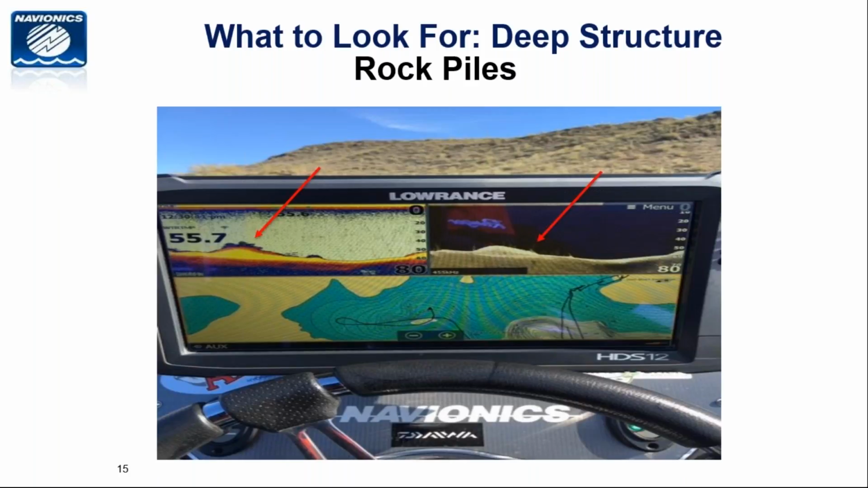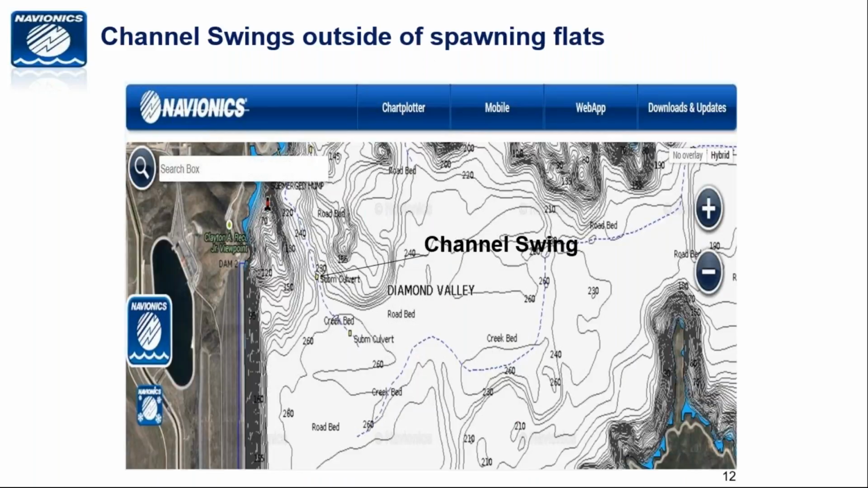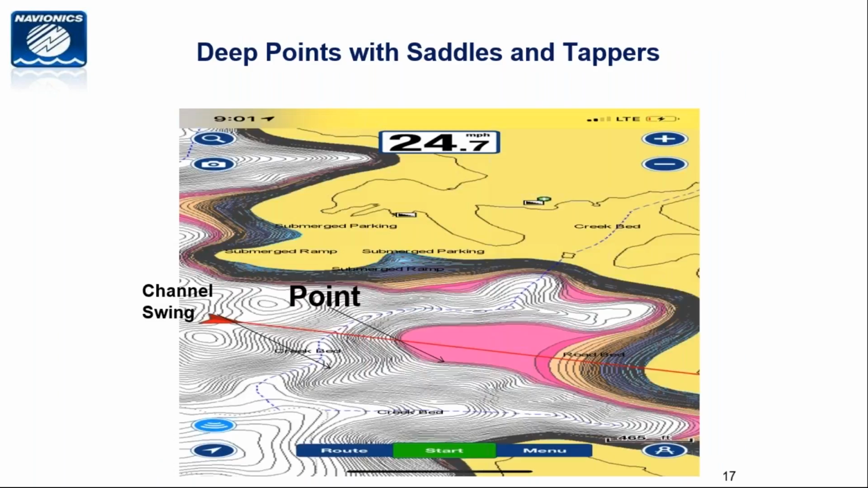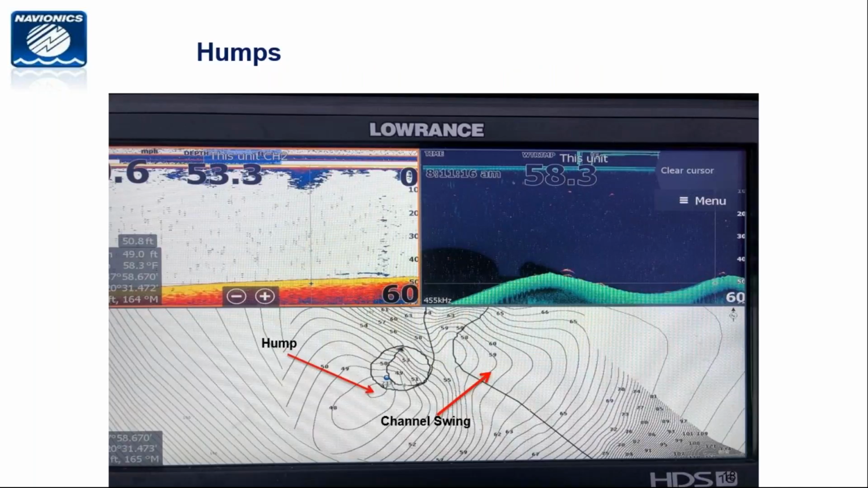On a place like Lake Comanche, where do you start fishing for main lake? What I would do is start looking for offshore structure, which would be things like this, a long point that goes into the lake. I'm going to look for a hump with the channel swing. I'm going to look for all of these kind of things.